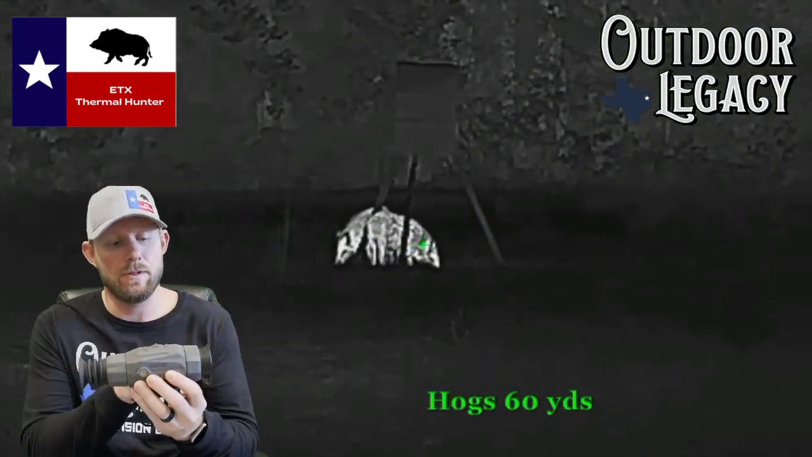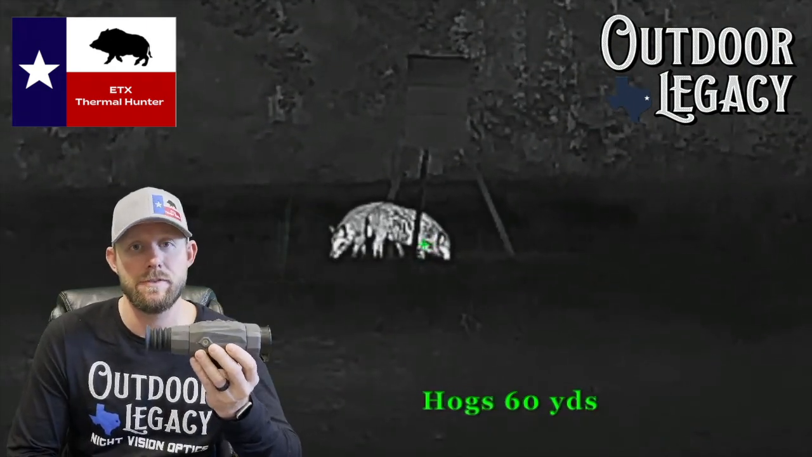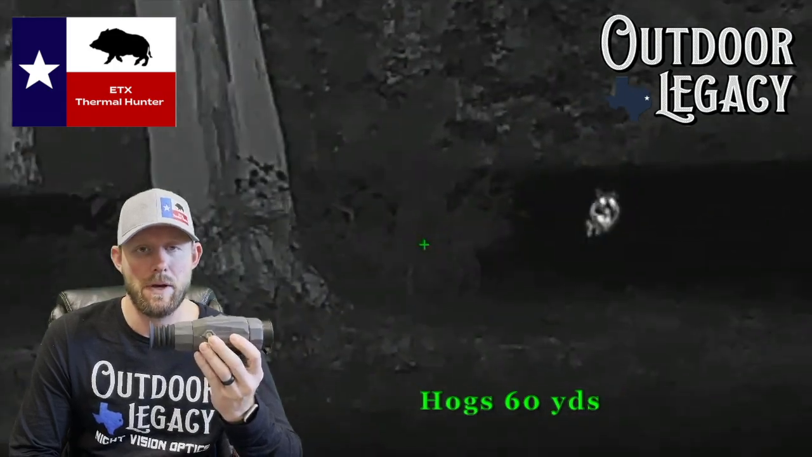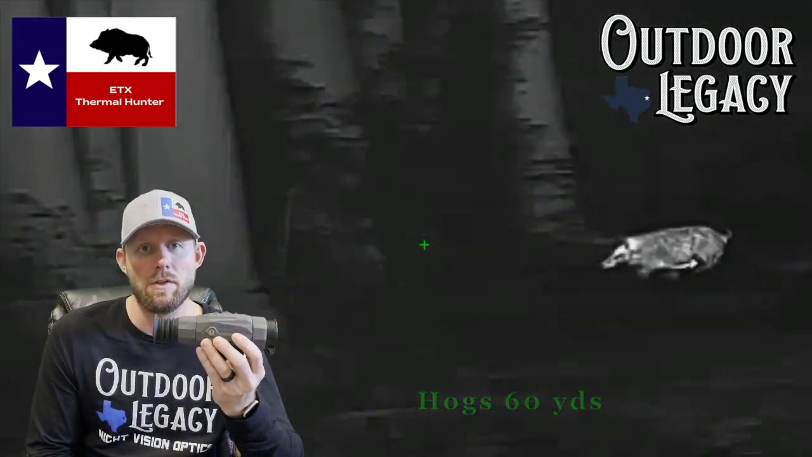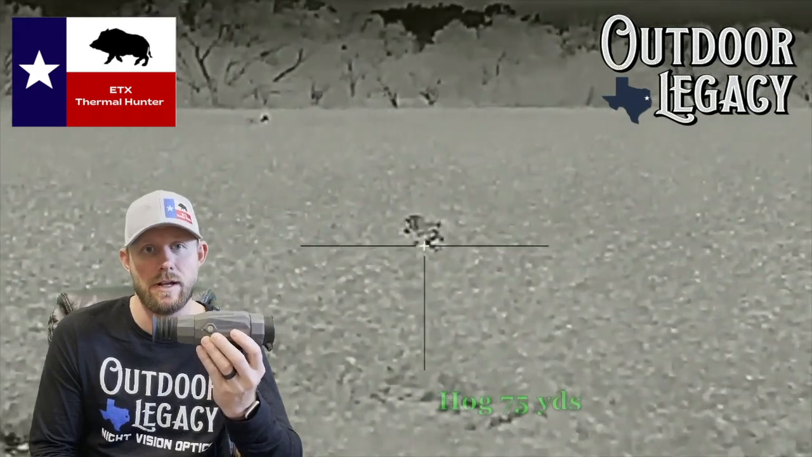This is a 35 millimeter objective. It's a 384 by 288, 12 micron, 50 hertz thermal rifle scope. I posted a picture at the beginning of this video that has all the specs on it that are really key to call out for this feature. So take a look, pause the video, and you can take a good look at the specs.